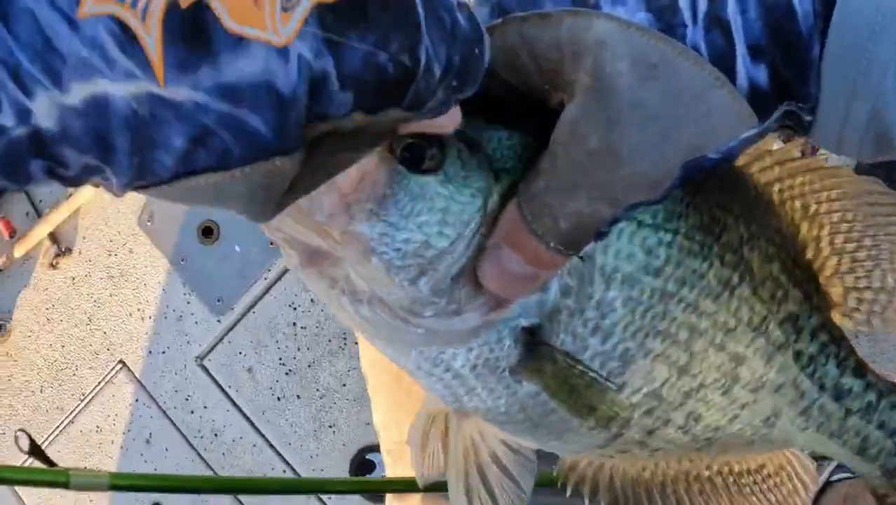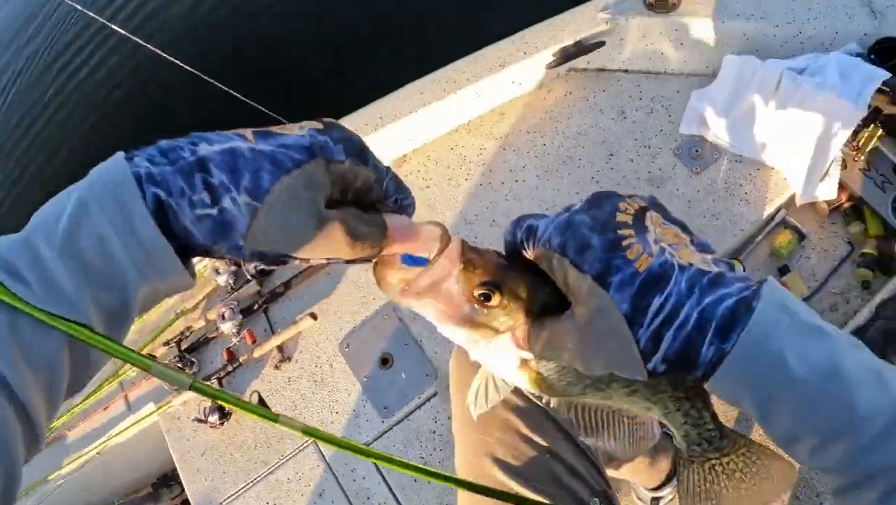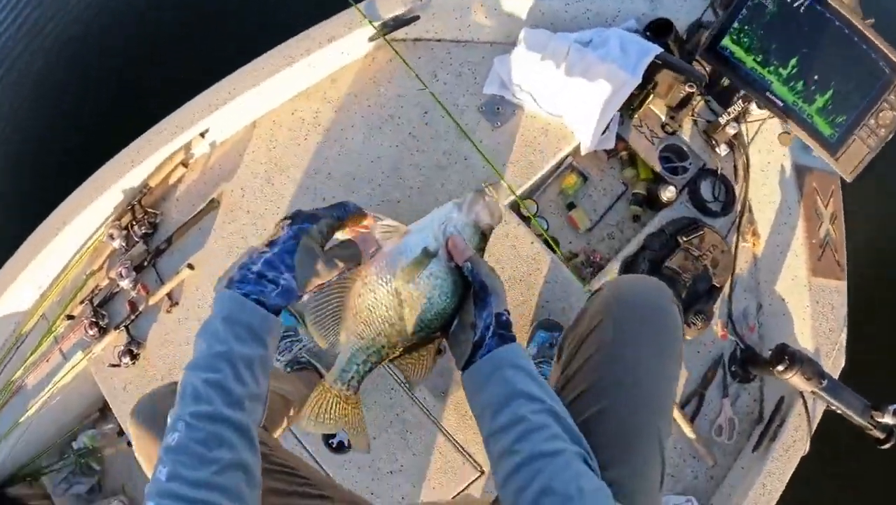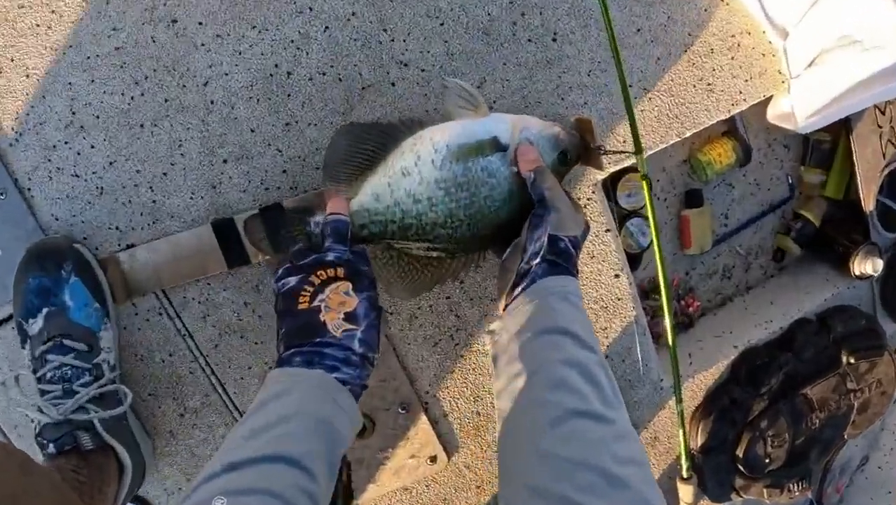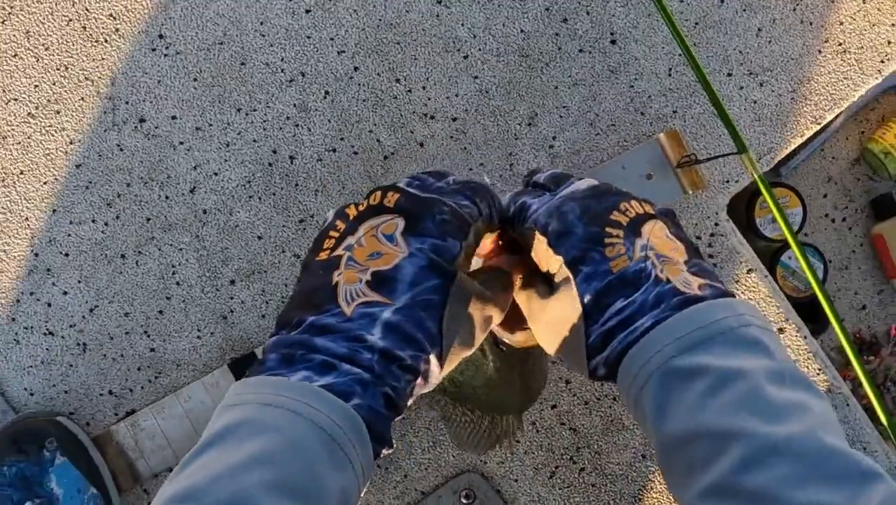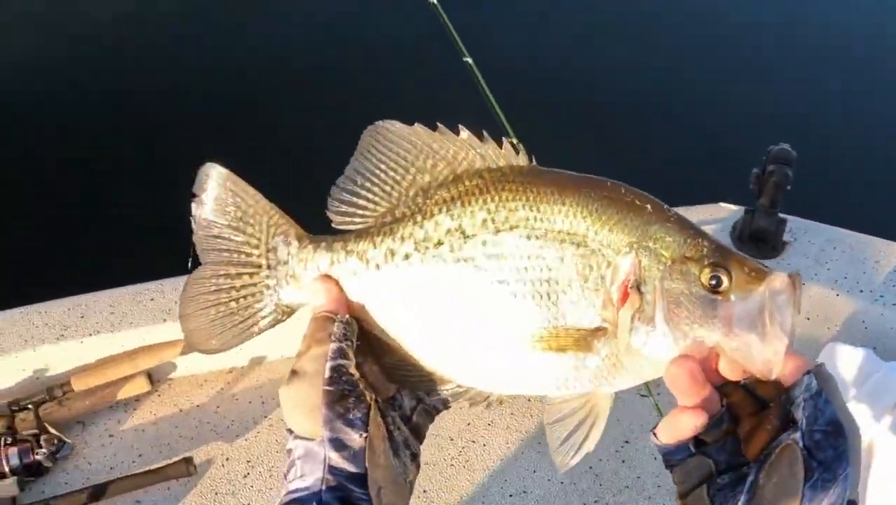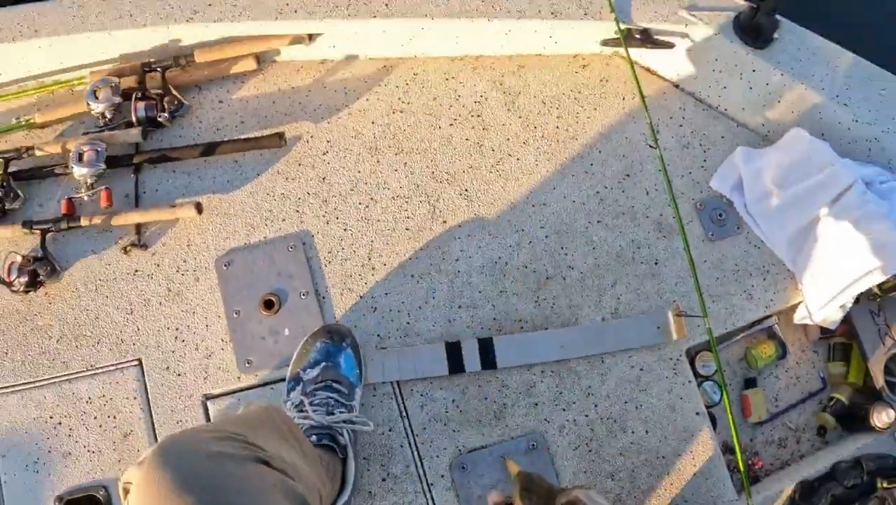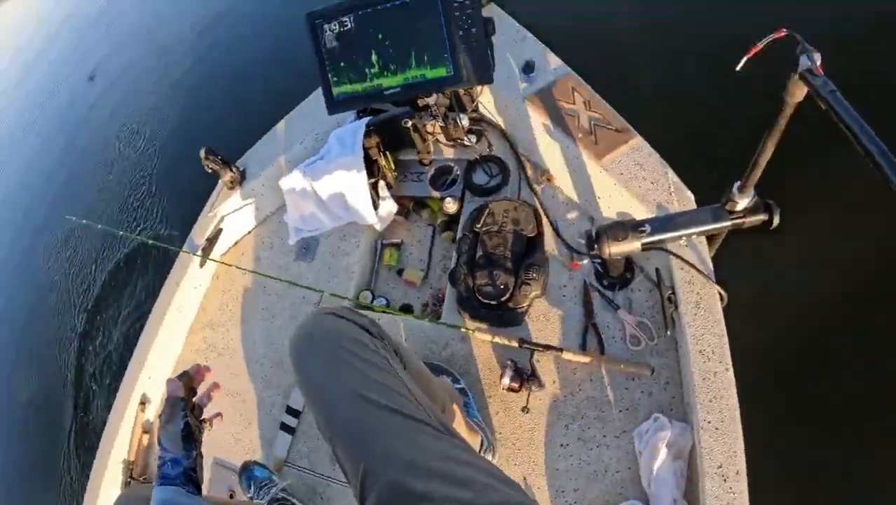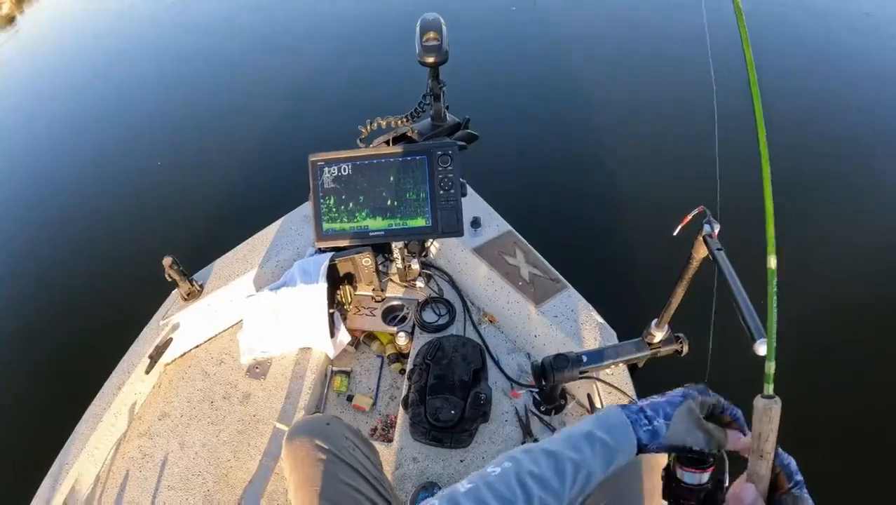Goodness gracious. Come on, man. You are hooked. My top lip. Look at that. 12, 13, right at touching 14 inches. Look at the size of that toad. Hello. Let's get you back. Get back in there. All right, one more. We're calling it a day.